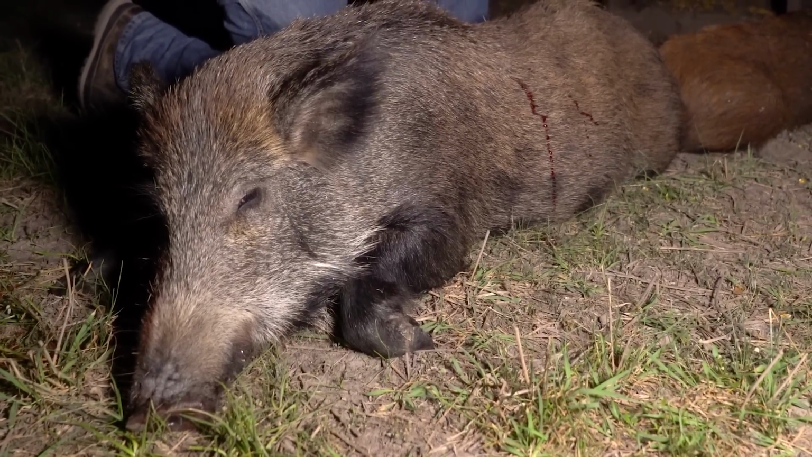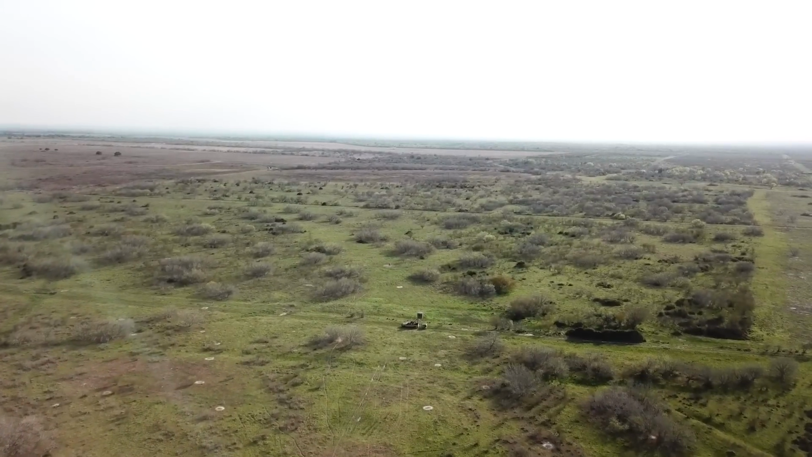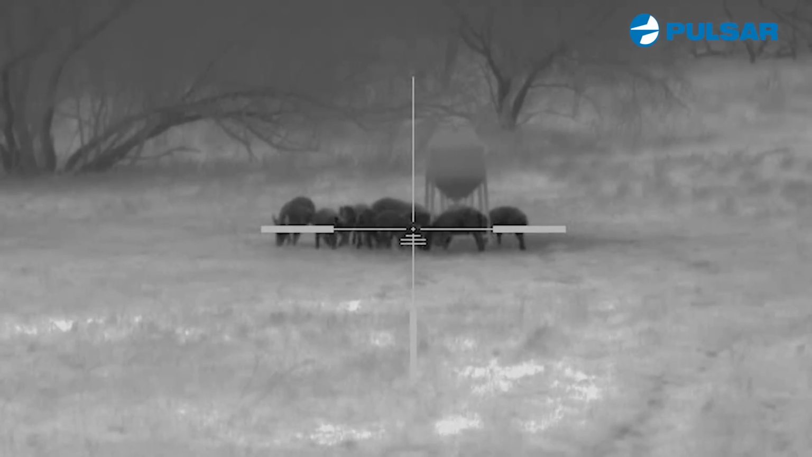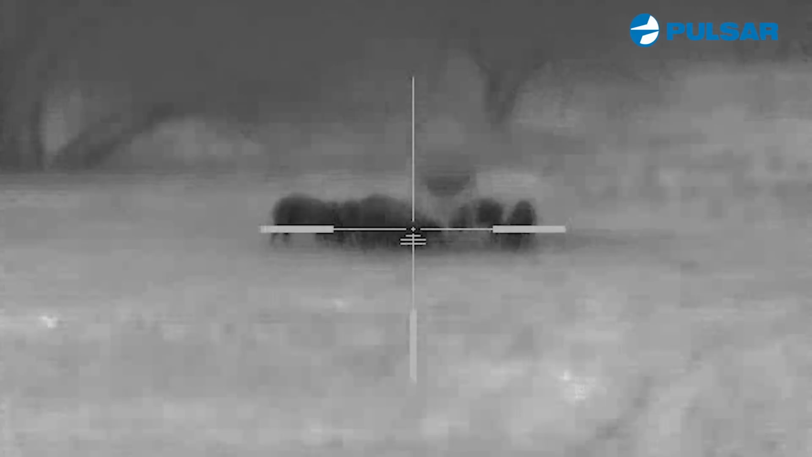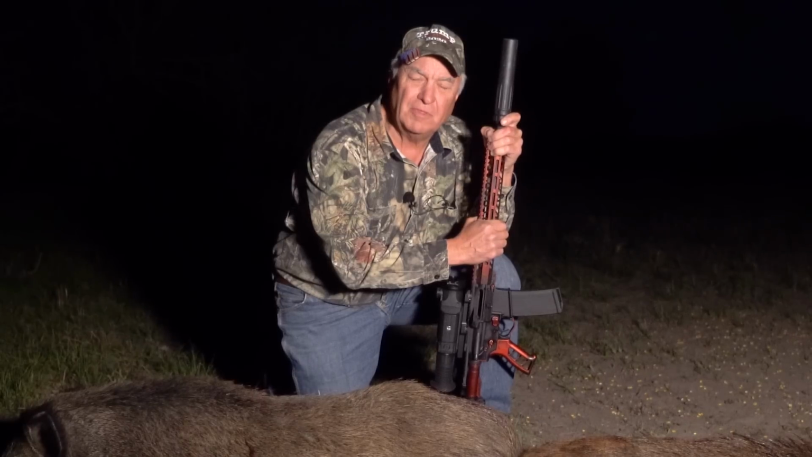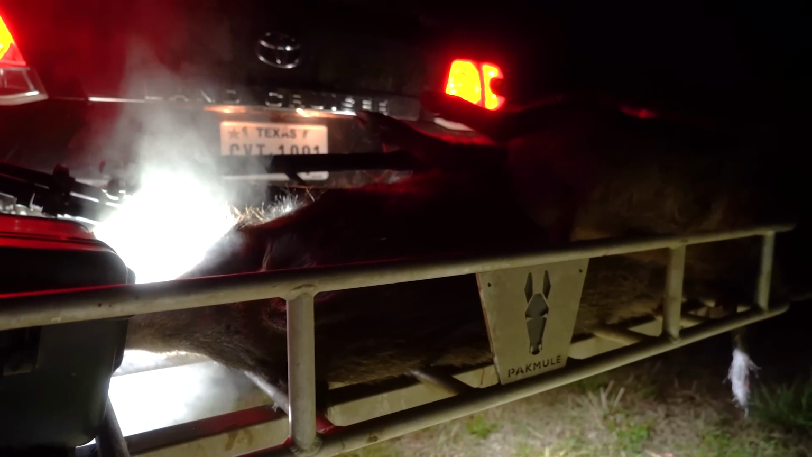And it's just classic springtime in Texas, okay? Everything's just starting to turn green, and the hogs were hammered during deer season, so they're still smart. They're not coming out till dark, and so right after dark, about an hour later, I looked through the thermal, and bam, they're right underneath the feeder. So I picked these guys out, put them on the ground, and the rest of them took off. But we're gonna go ahead and get these guys cleaned up and see if we can get some more. That's a pretty good deal. Good way to start anyway.